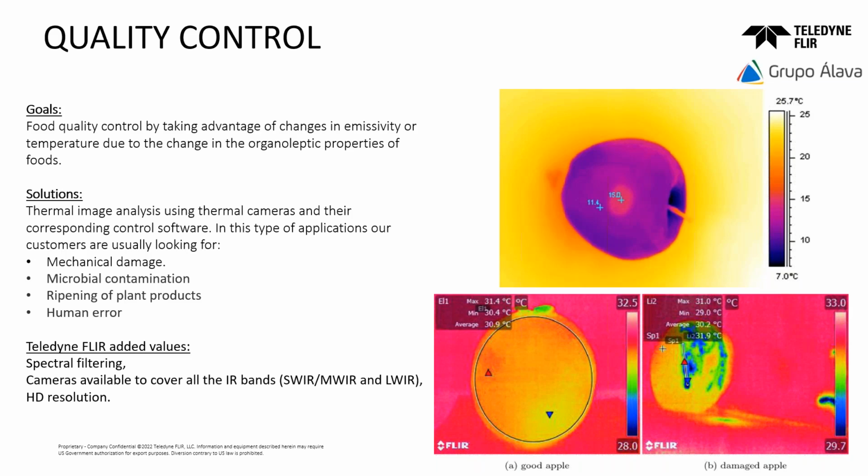The solution with this temperature change detection, or change of the values in the other infrared bands, is that we try to detect this kind of defects: mechanical damage, contamination, repairing, or human error. My English is not good, but anyway.